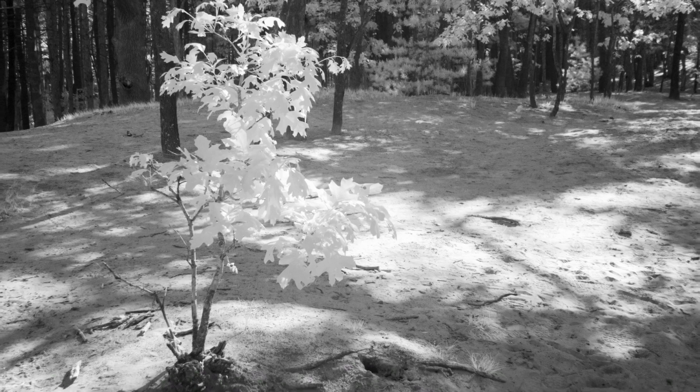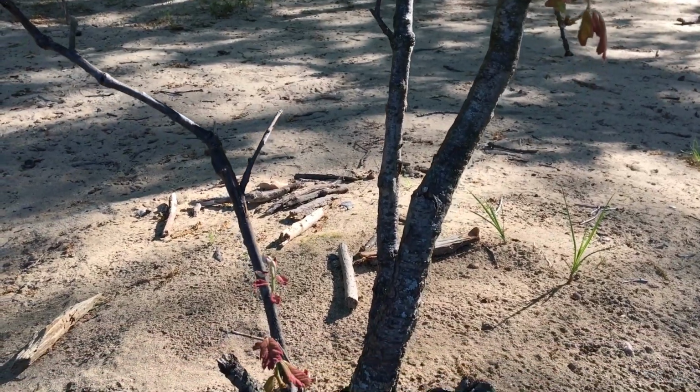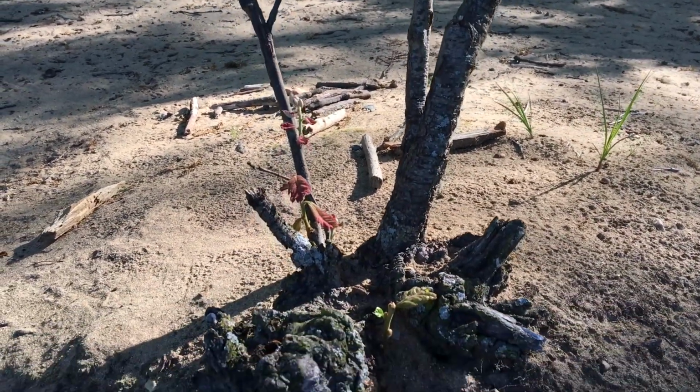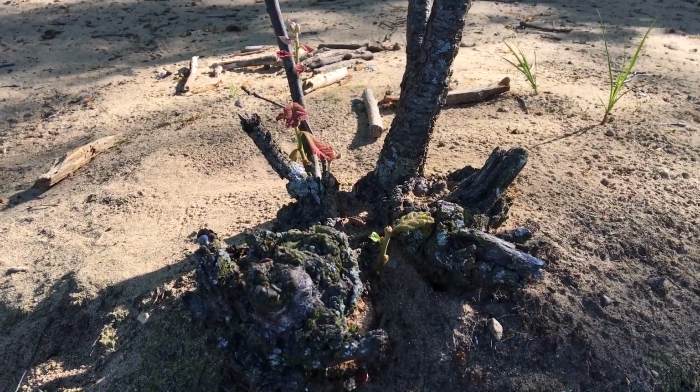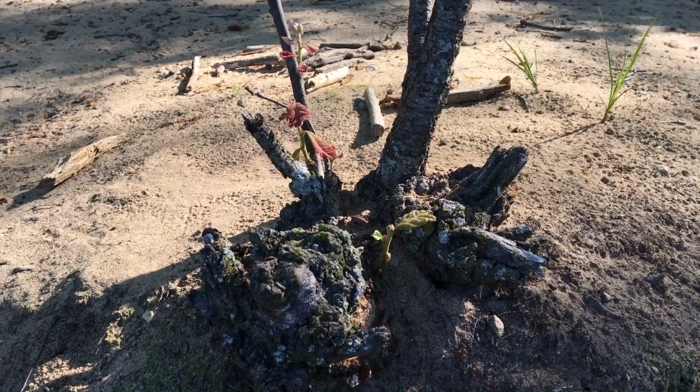Once again, I'm using backlight to help it stand out against the sand and the surroundings, so you can see the tree and you can see how isolated it is from the other ones. Maybe the story isn't about the entire tree. Maybe it's about these little buds growing up right here with the sun just touching them a little bit.